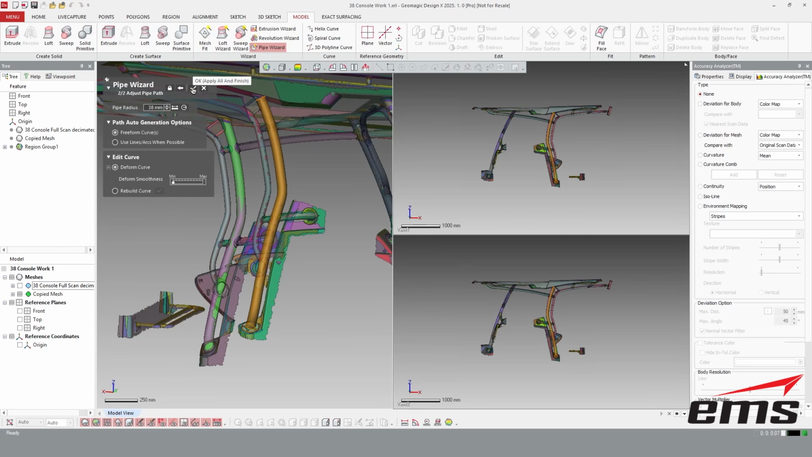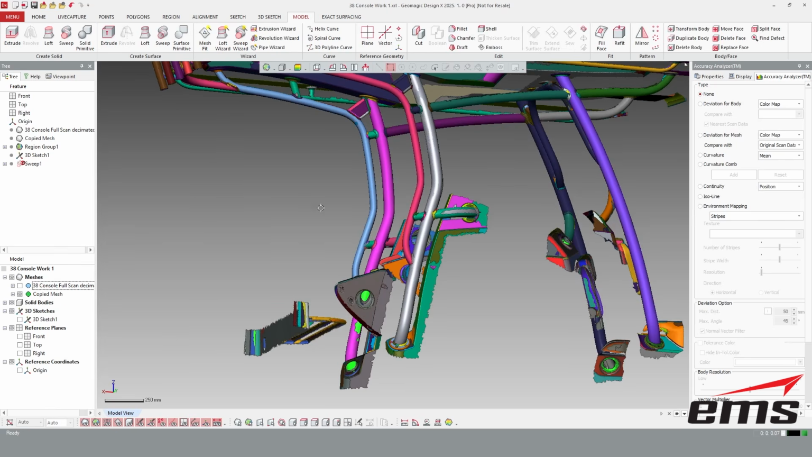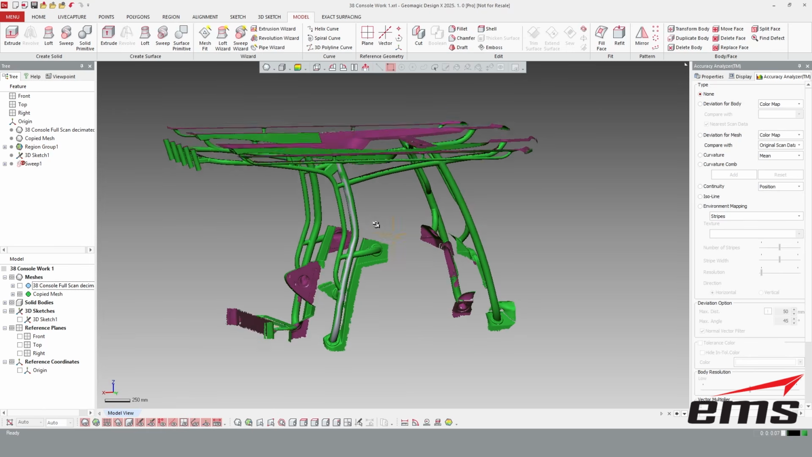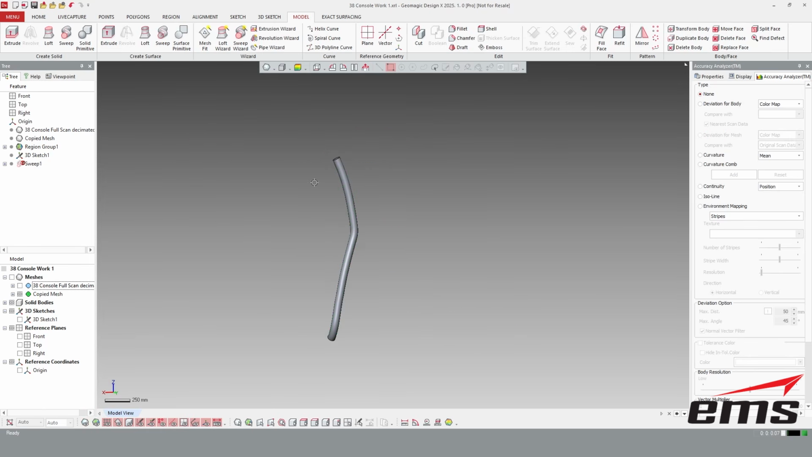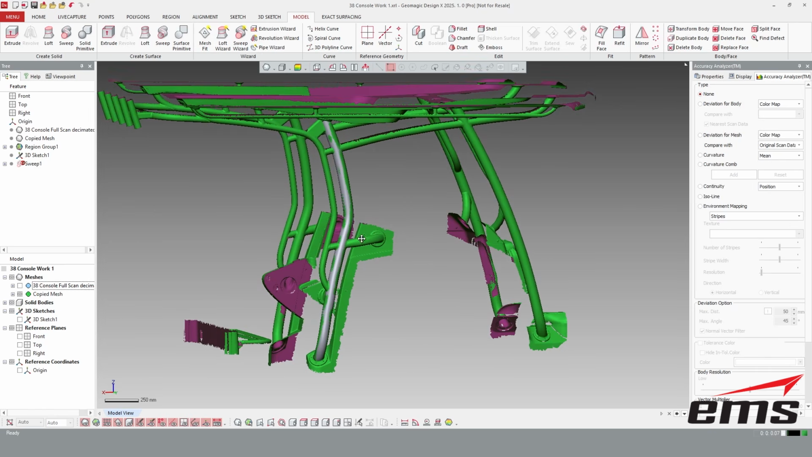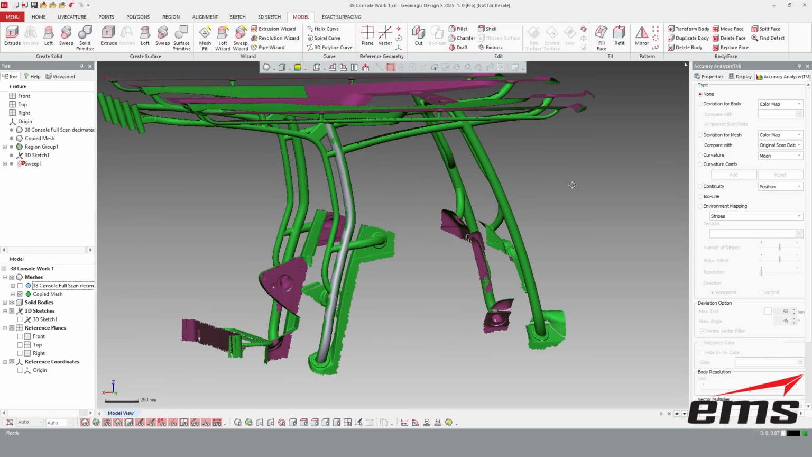And I'll hit OK. So what it's done, let me turn the region group off for a minute, and you can kind of see it here, is it has driven a solid model. You can do this as a solid or a surface. I'm going to do it as a solid. Technically this pipe is hollow, but we don't care about the inside, right? You're going to take a stock tube, and the whole point of this is to CNC bend it. So there's our tube, right? It doesn't have to be hollow.